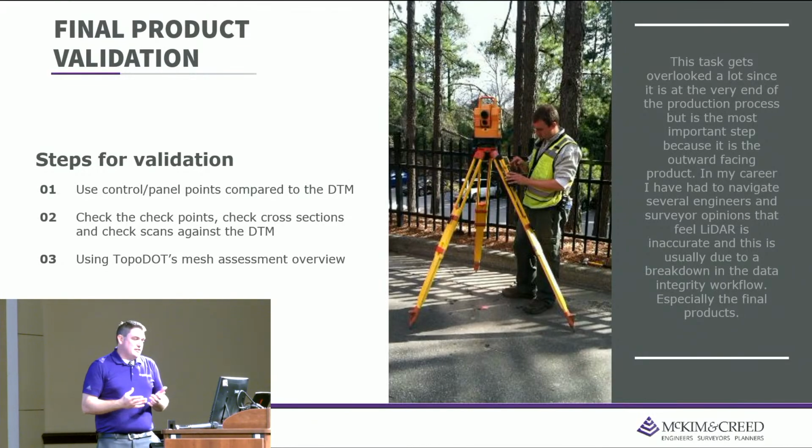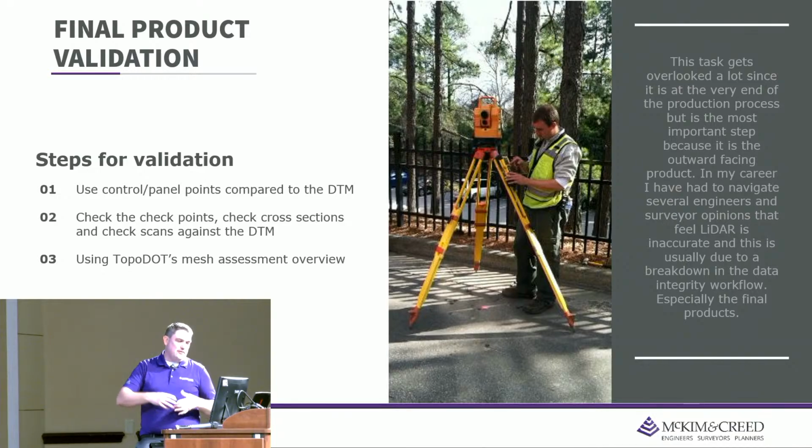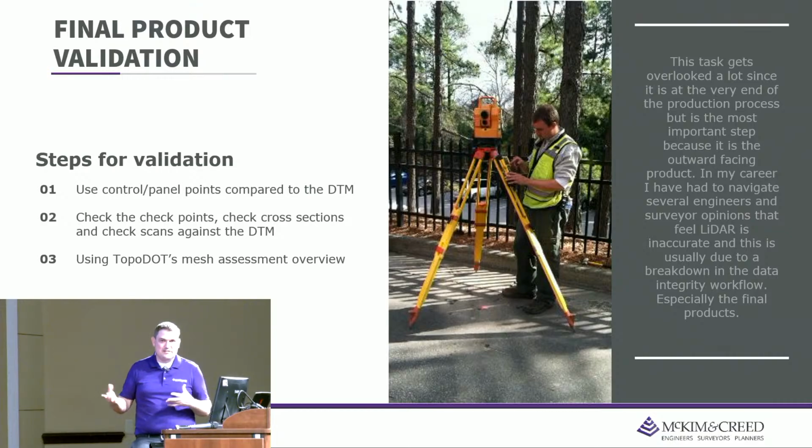Now the final product. We've already done the first two steps of that data analysis and quality control checks, so you have all the things you need to check the DTM. So why not? Once again, in surveying, we have to be repeatable, and we have to rule out the systematic errors. We've got to look for this stuff. If we're not doing that step, we're not doing our jobs.